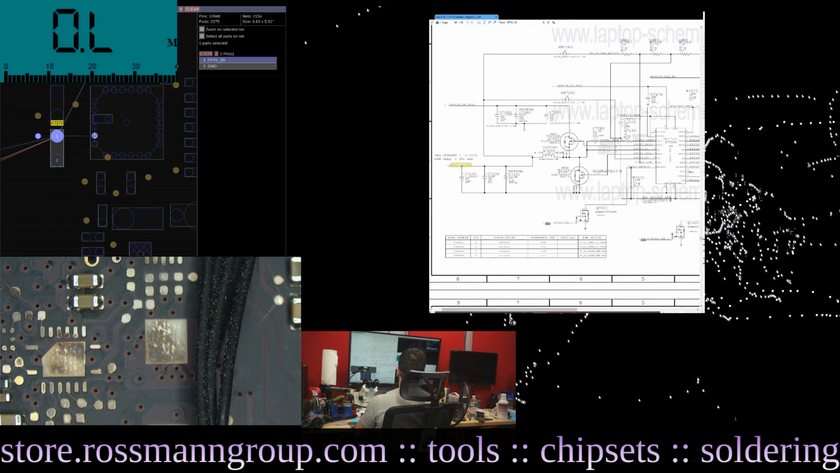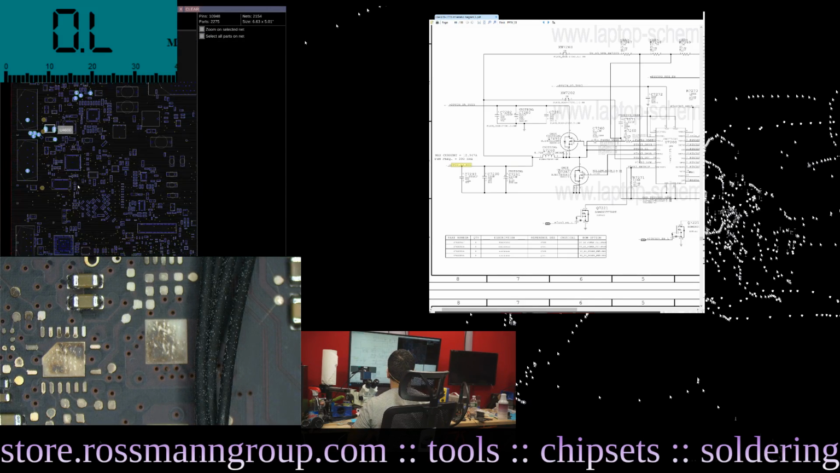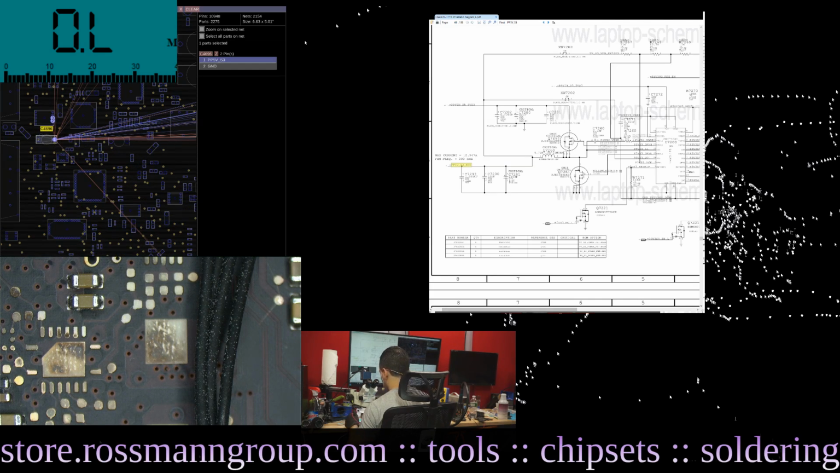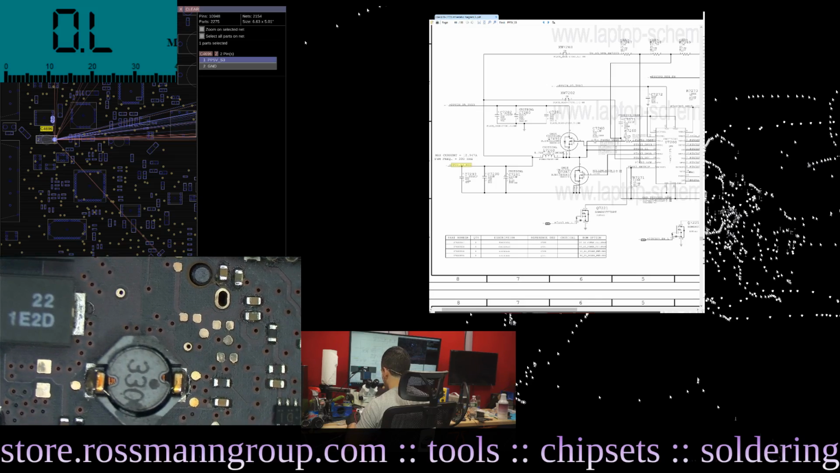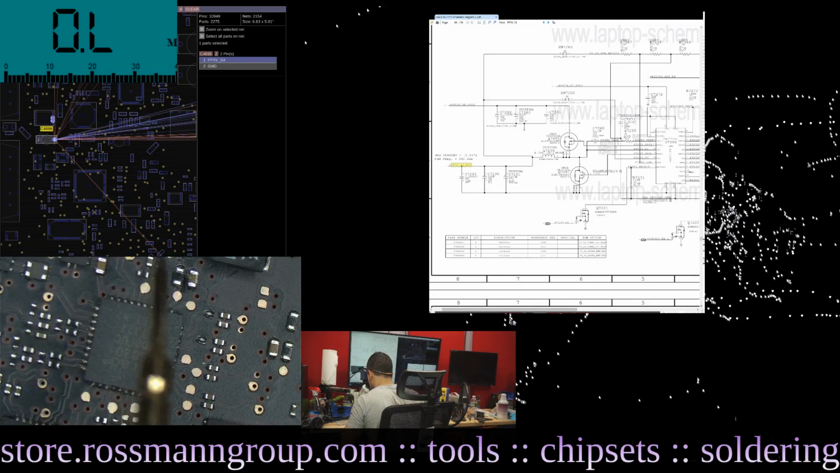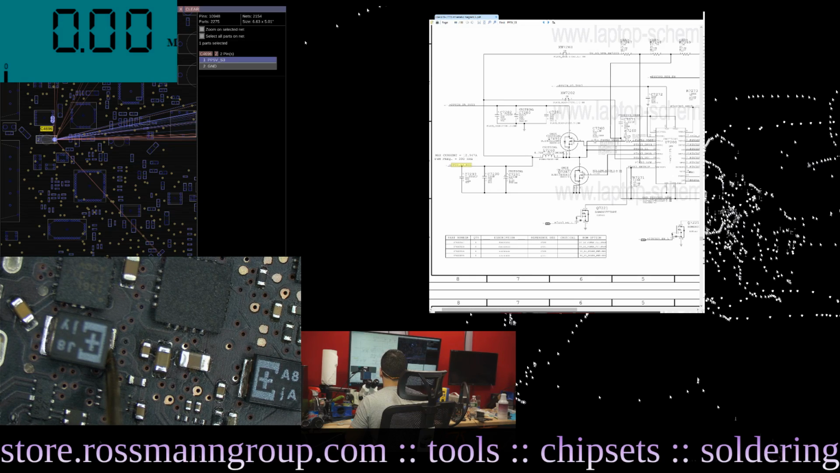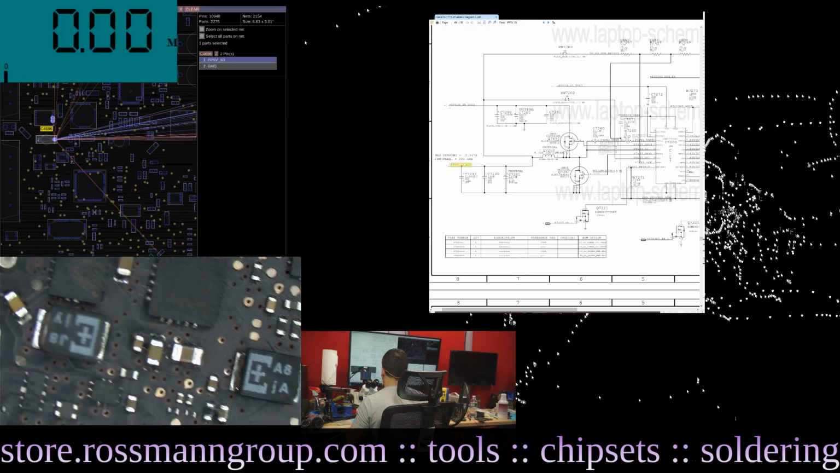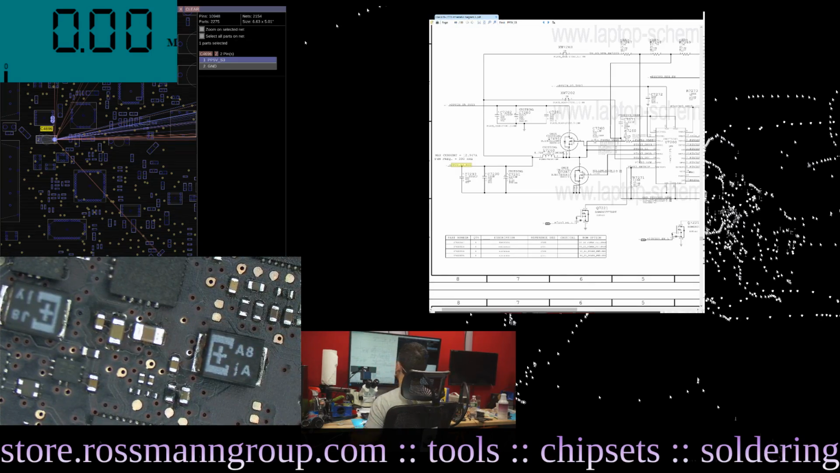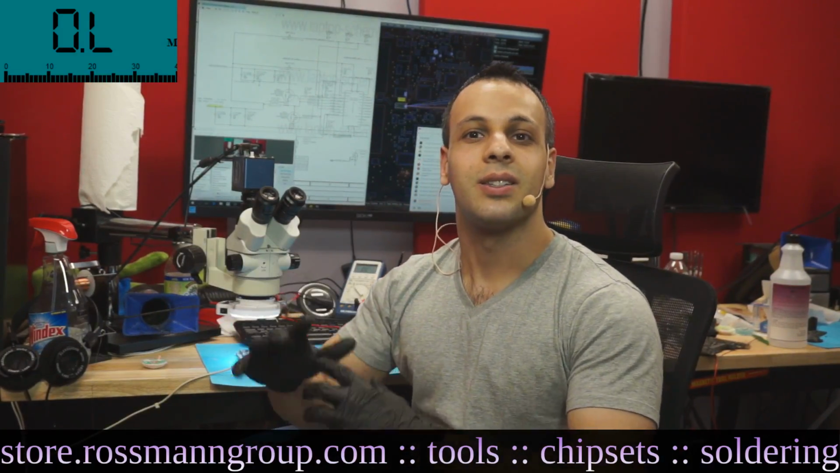So PP3V3_S5 is also created by this IC, so perhaps if one of the rails is shorted, then all of the rails that this IC creates would be turned on and off simultaneously. So let's check over here and see what we get on C4696, which is PP3V3_S5, which is yet one of the other rails that the same IC creates. We're going to take the multimeter in resistance mode, black probe on ground, and red probe to the positive end of this capacitor, and it looks like we get 0.00, which means direct short circuit to ground on PP3V3_S5. Now, a direct short circuit to ground on PP3V3_S5 would explain why it is we have no power.